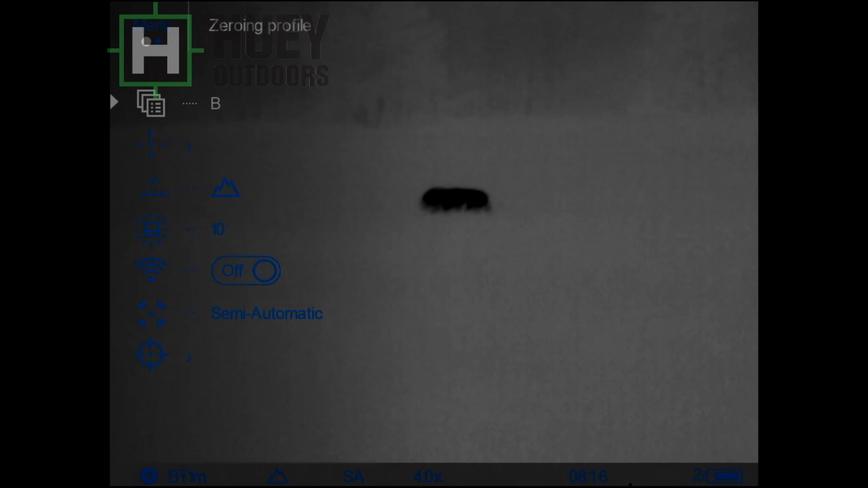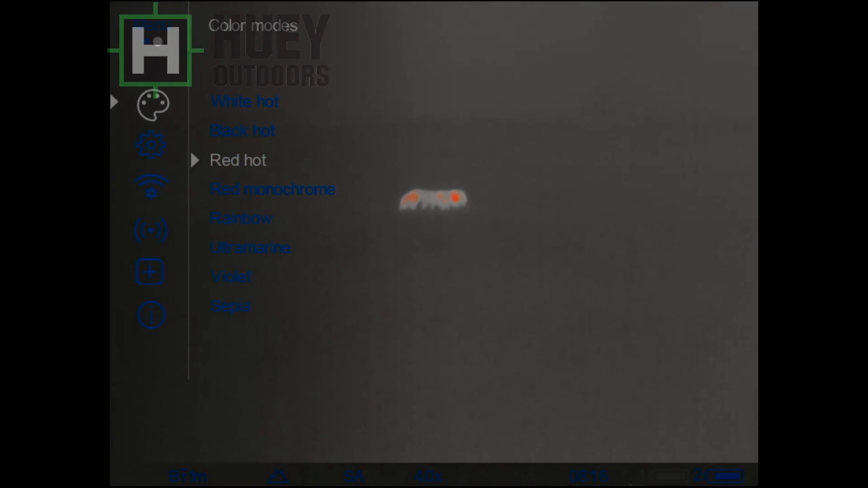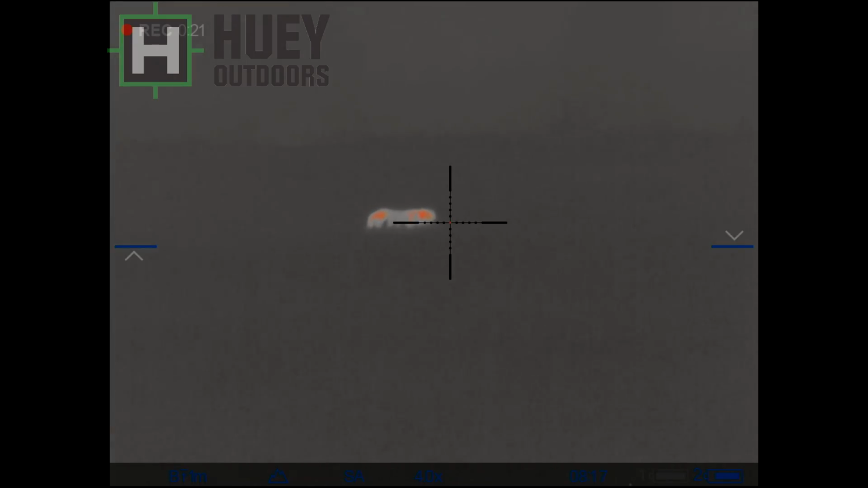This time we have a big lone boar out in the field. Tall grass, high humidity again. I'm going to change the color palette to red hot just to demonstrate that. And again, we have no sound from Pulsar, so we're going to add in sound effects.